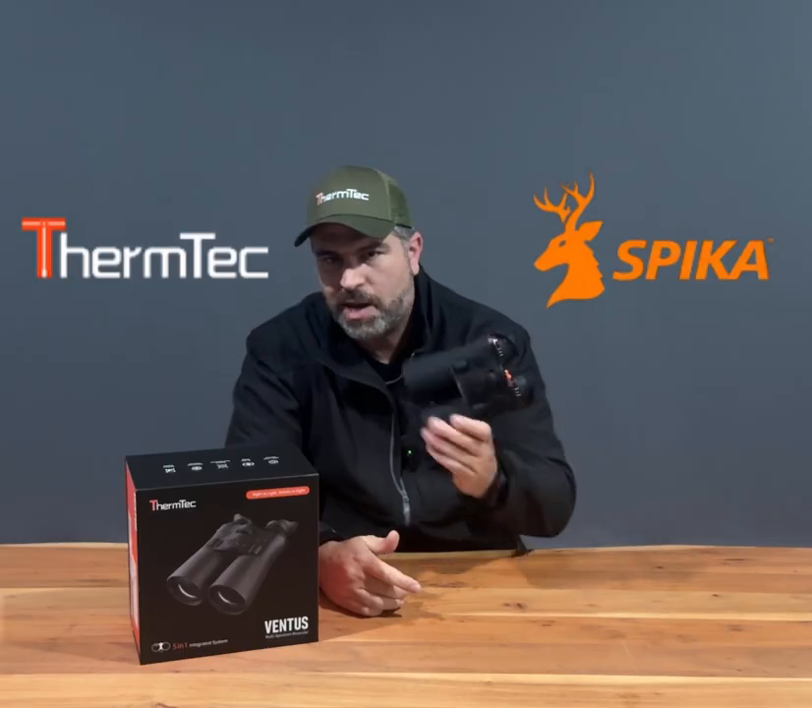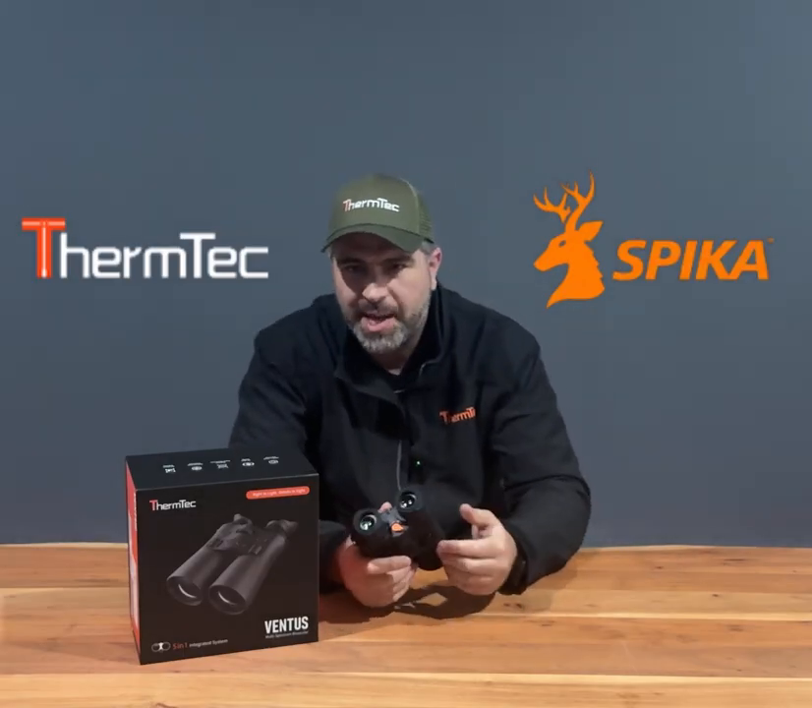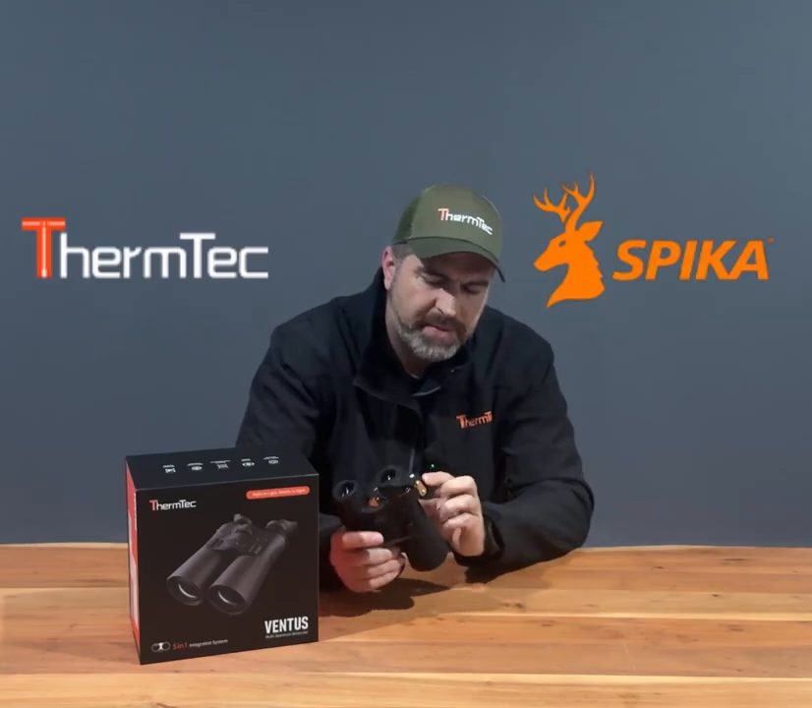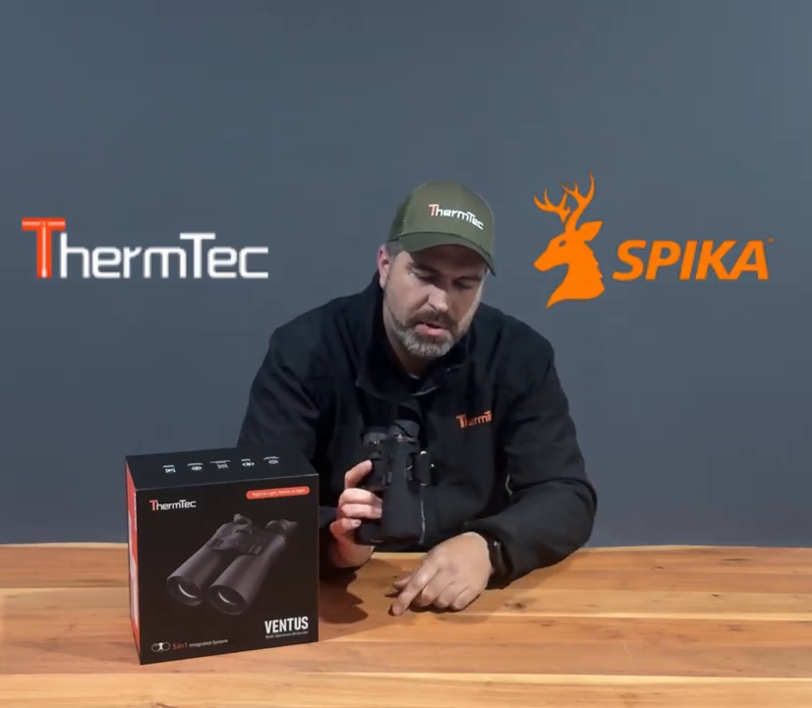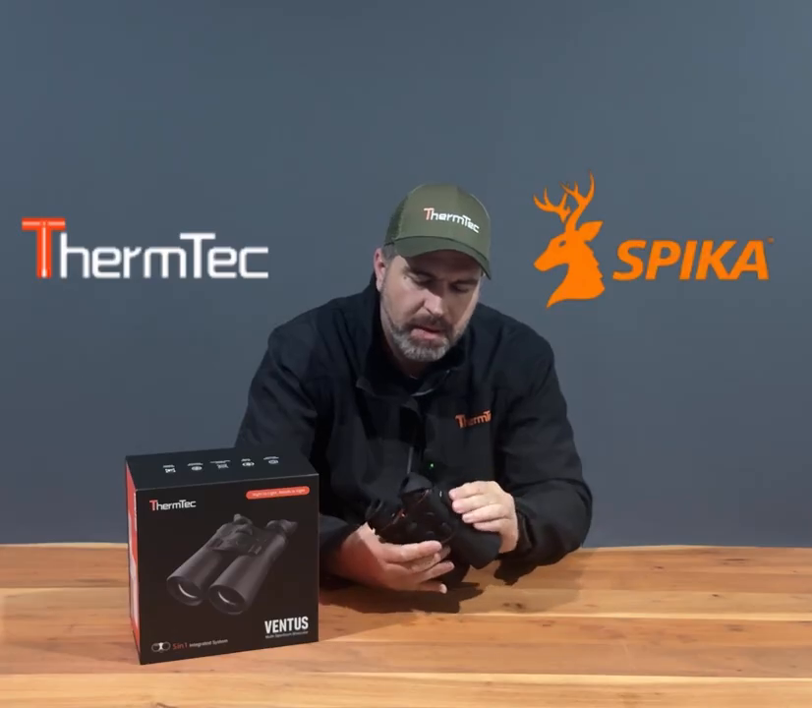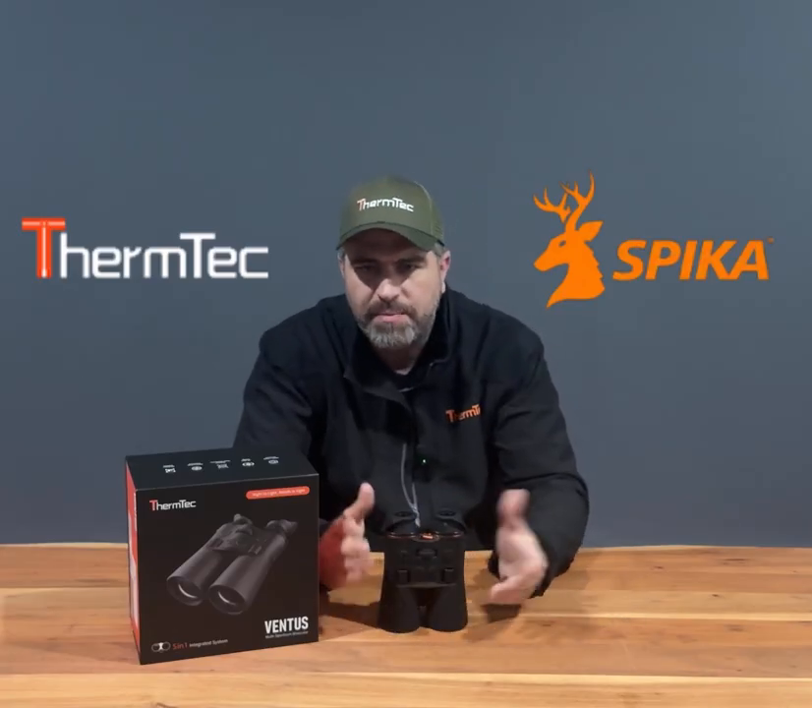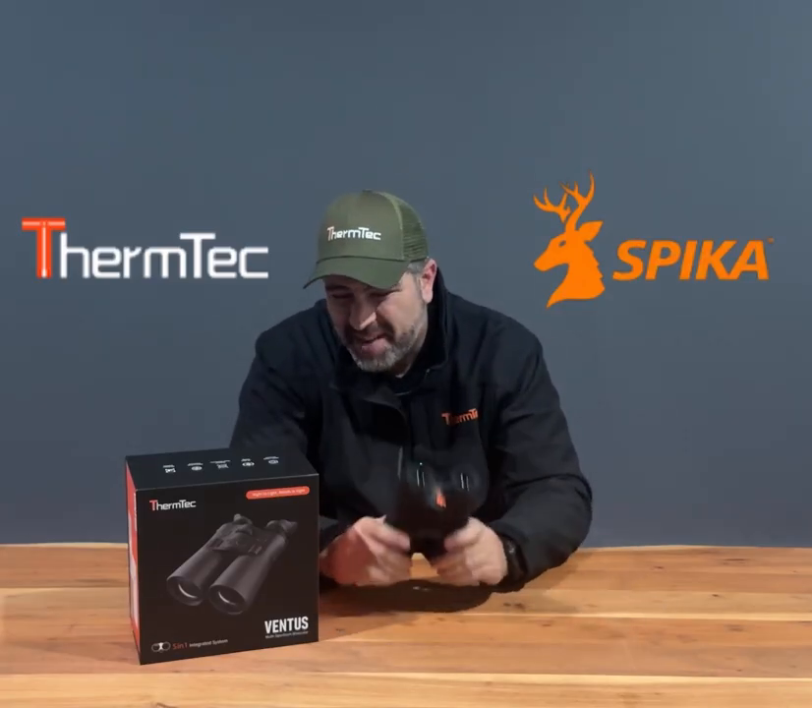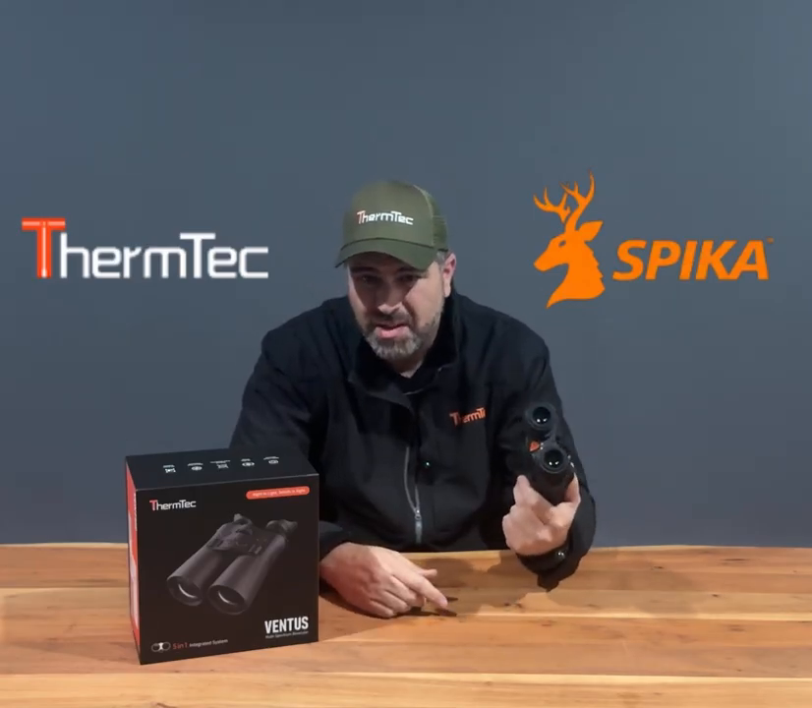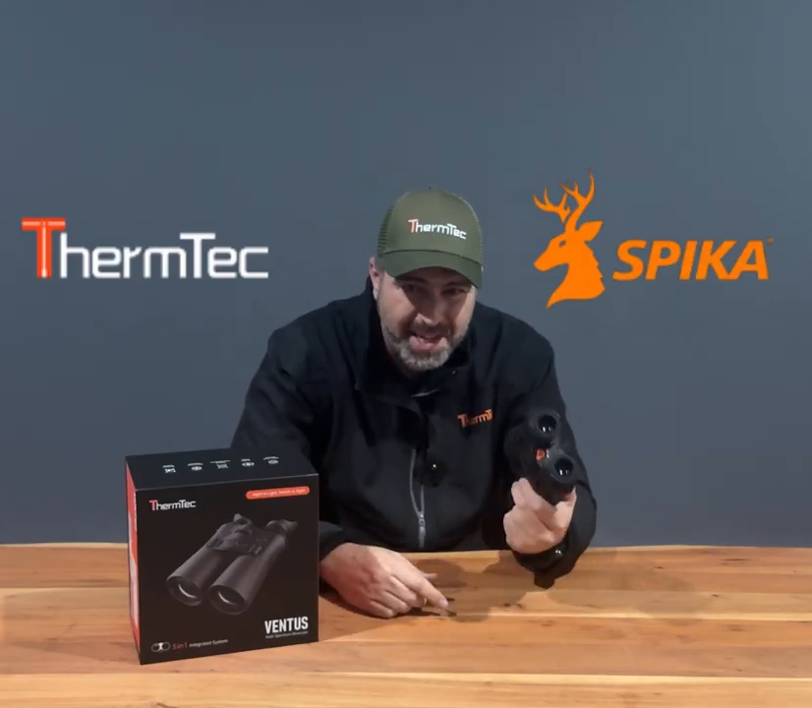Physical specs, power source: 2 replaceable 18650 batteries, very easily saved in here, literally keeps your unit nice and secure. 2 18650s, drop in there, nice and secure, push the button down. That'll give you a runtime, with everything that this does and brings to the table, of up to 6 hours still. And I'm talking running everything, up to 6 hours continuous use.